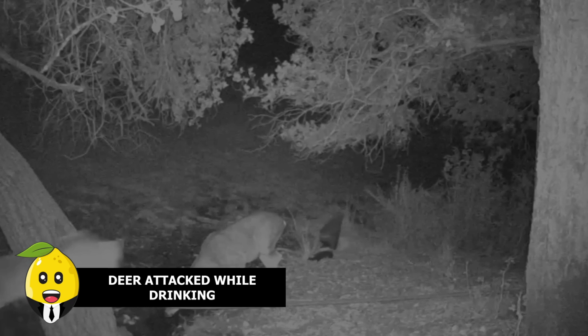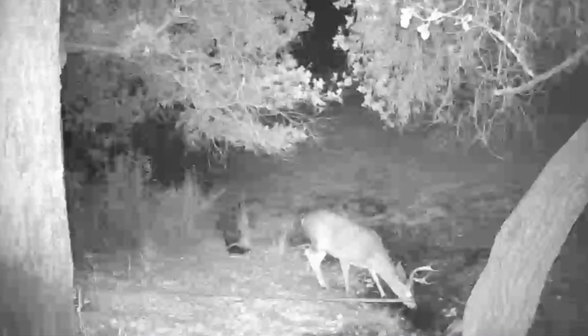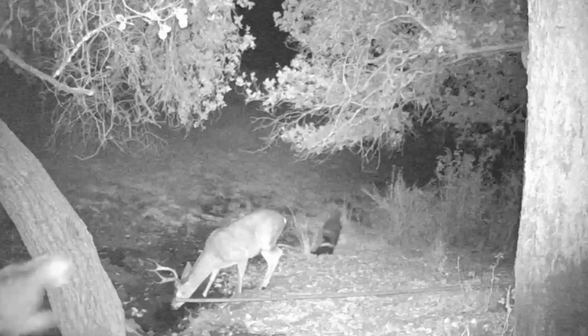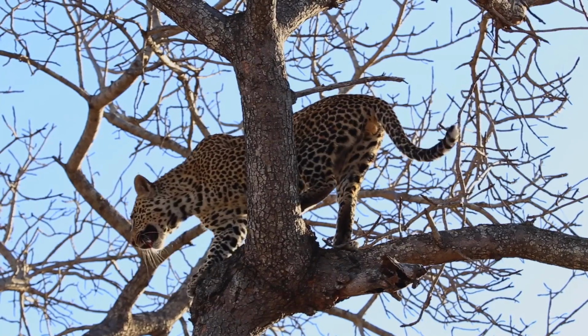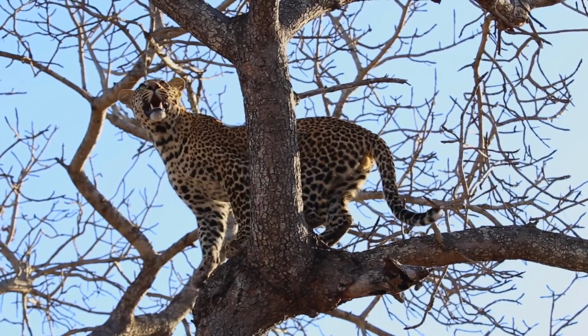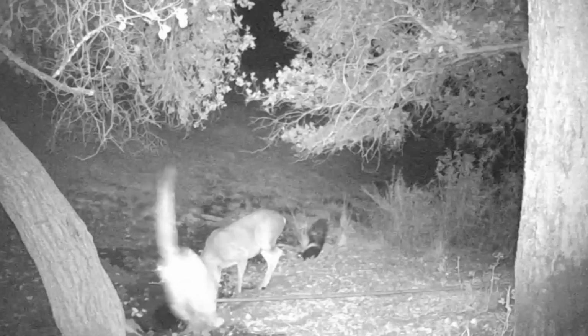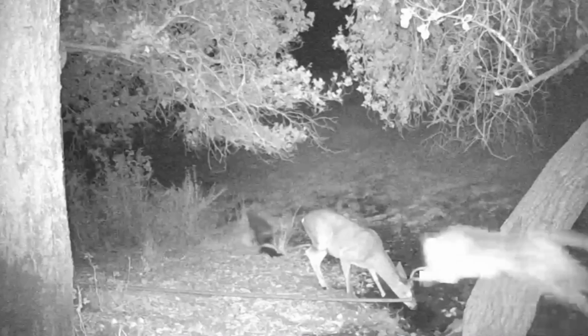Deer attacked while drinking. This clip is captured in the dead of the night, where a wild animal ambushes this poor deer while quenching its thirst. Although the exact identity of the wild animal is unknown, it looks to be a member of the feline family. The exact nature of the deer is also unknown, but judging by how close the predator was, it's quite unlikely that the deer survived.